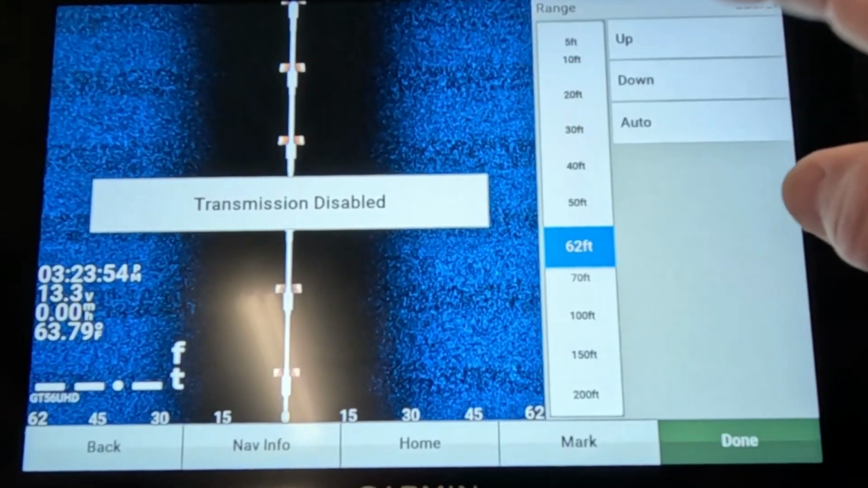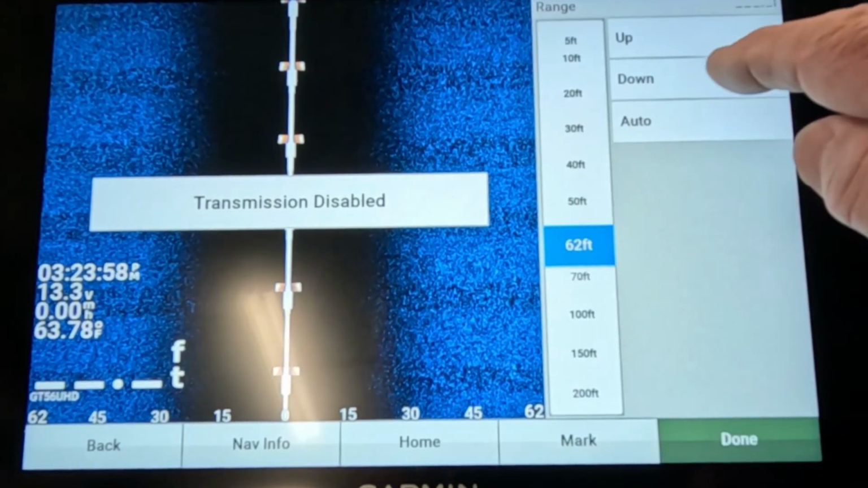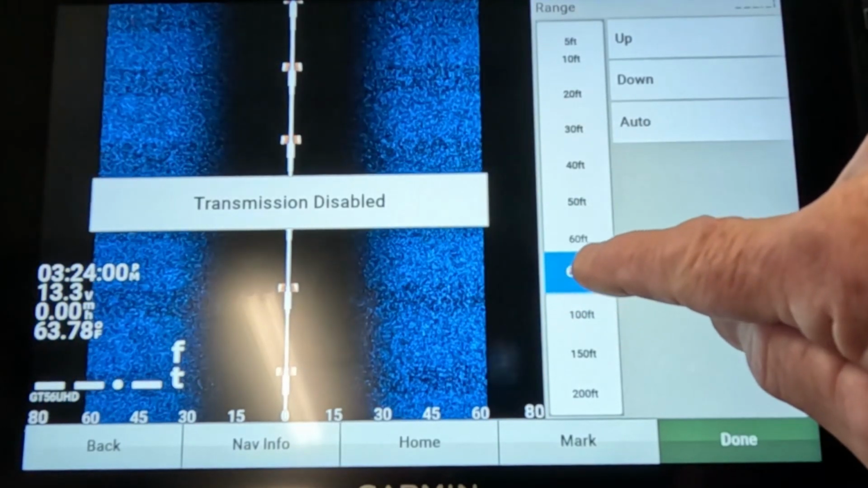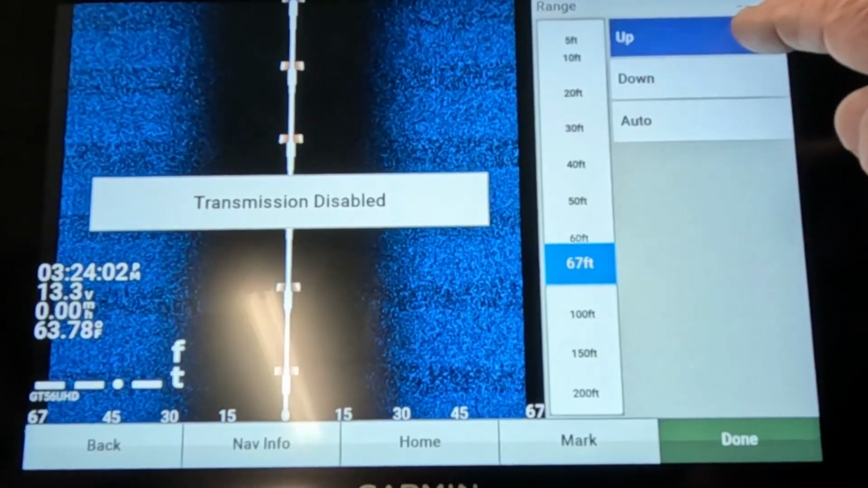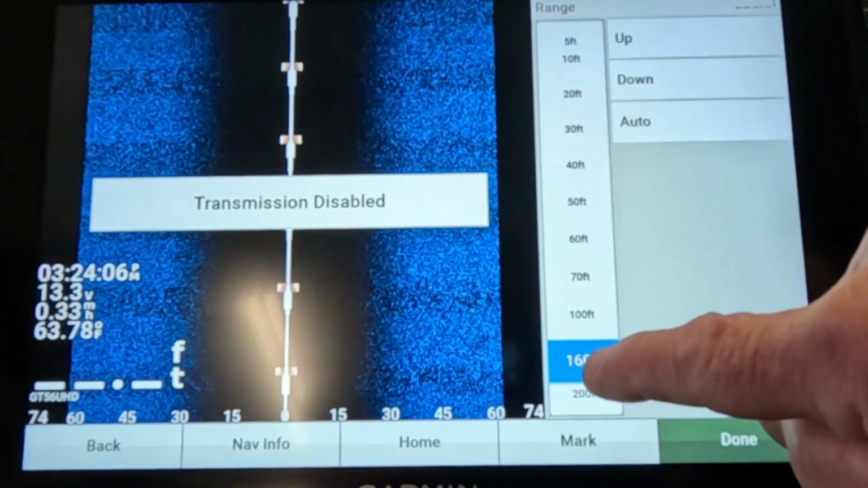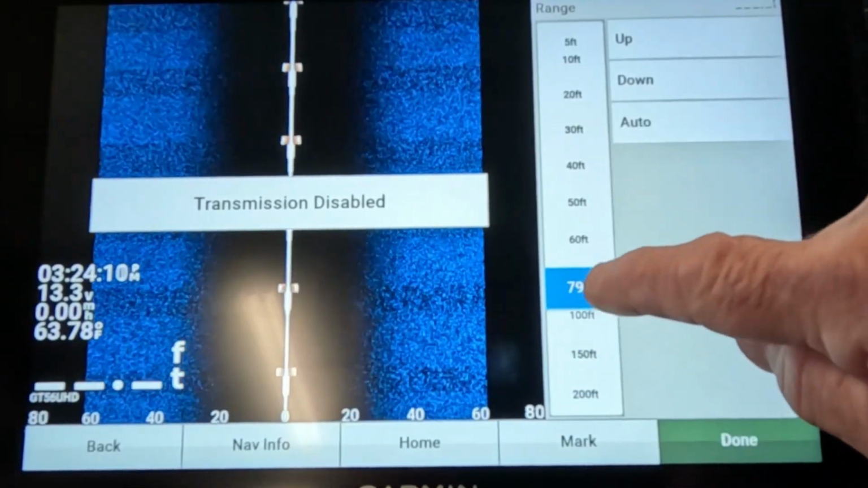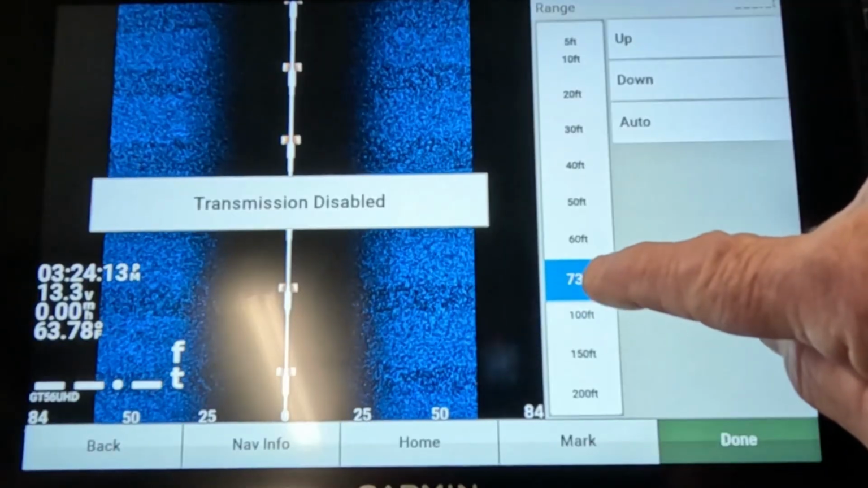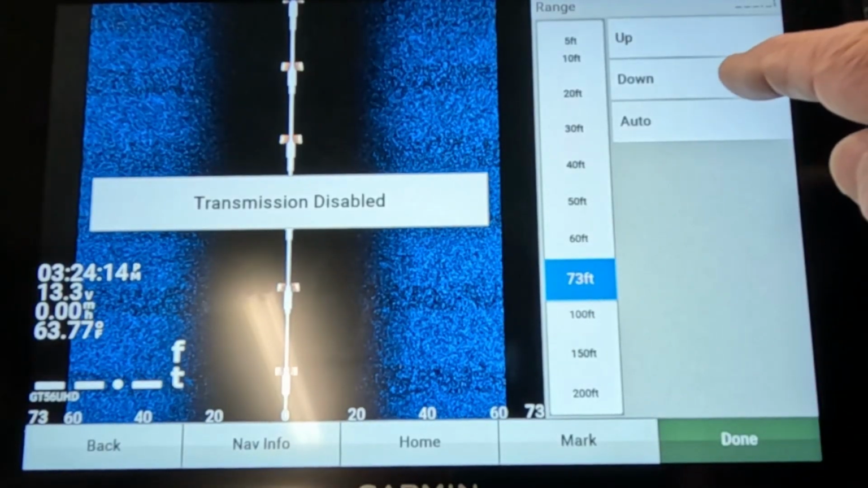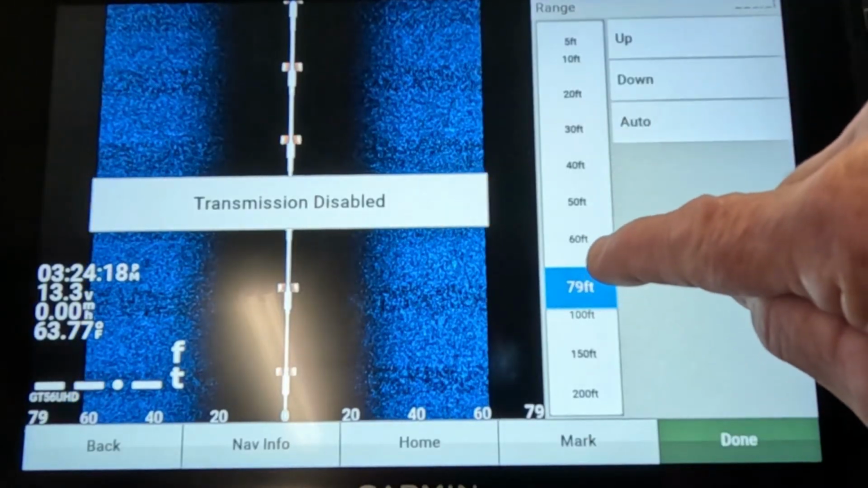Range is going to depend on you, really. I keep mine at about 65%, about right there. If you run it out here at 200 feet, I start making it smaller. Probably the biggest I'd ever run it is maybe 75. I'd run it somewhere right along in there.